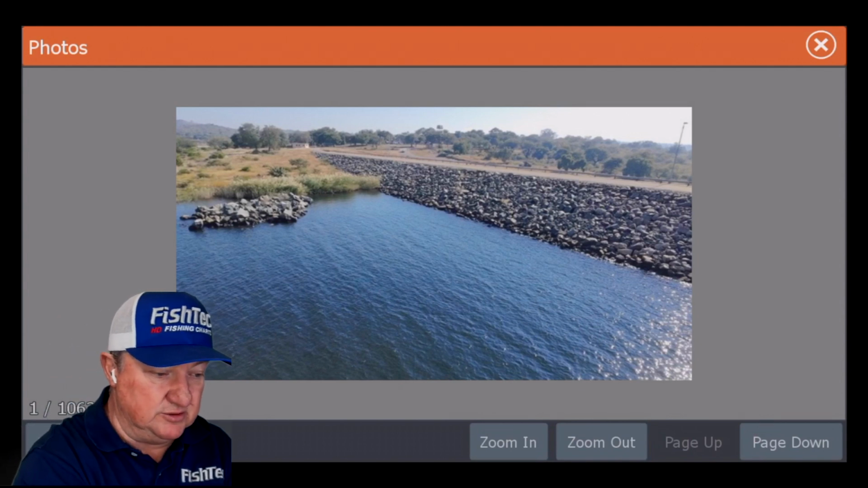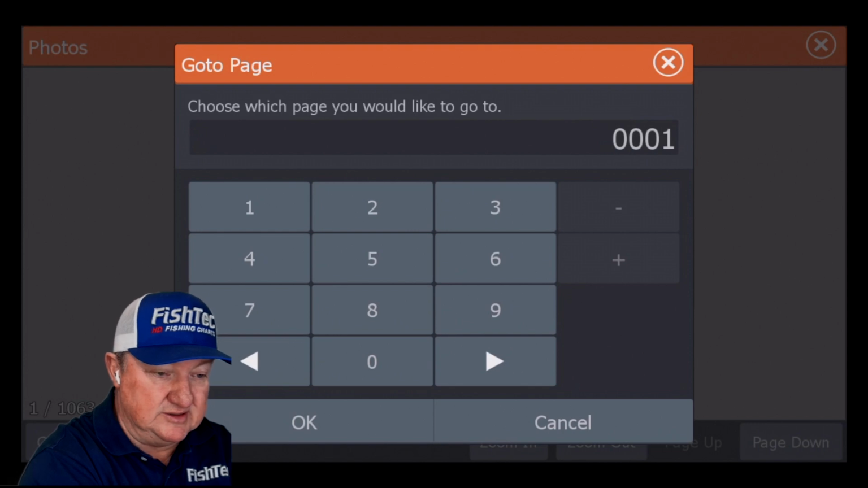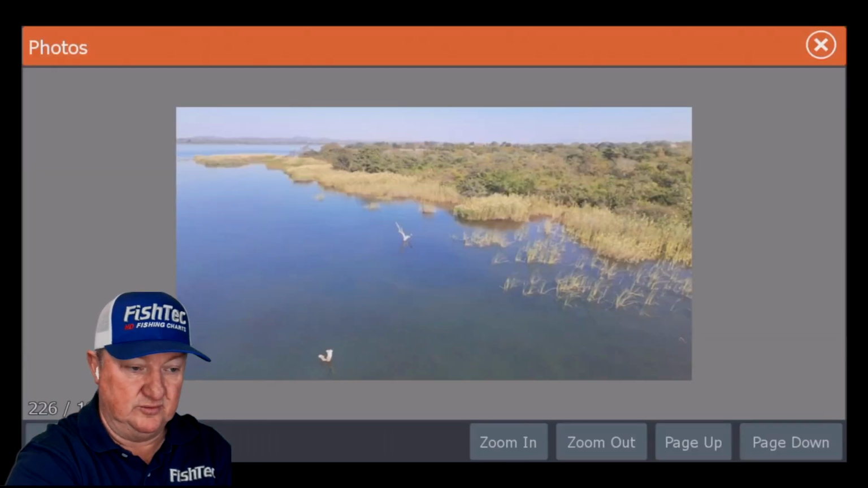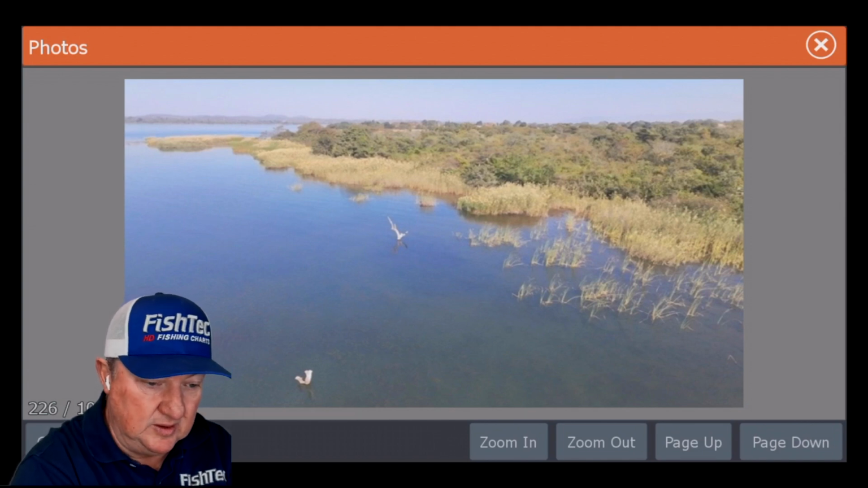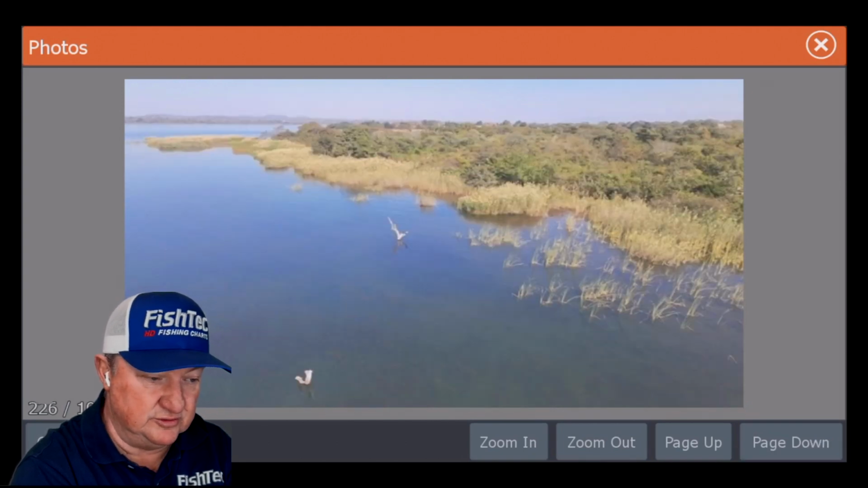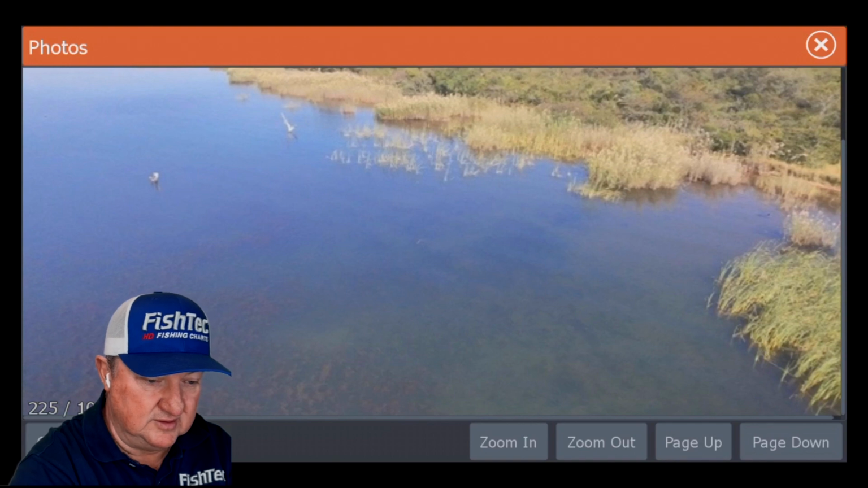So here we're going to say go to page. We saw there's 1,063 photographs around the dam. So we're going to put in 0226 and you're going to say OK. And that was that photograph we saw earlier. Now what you can do is, let's see, is it page up? No, that's the wrong way. Well, let's go back. Let's reverse from 226. Let's go to 225. Let's zoom in a little bit. Oh, that's nice. Page up.